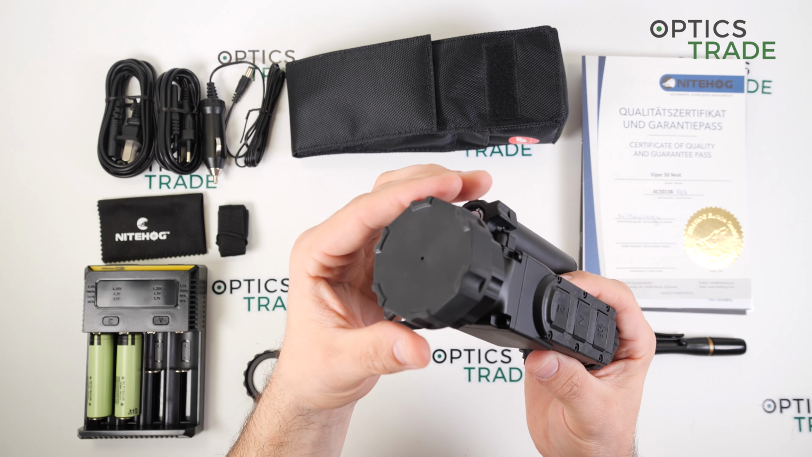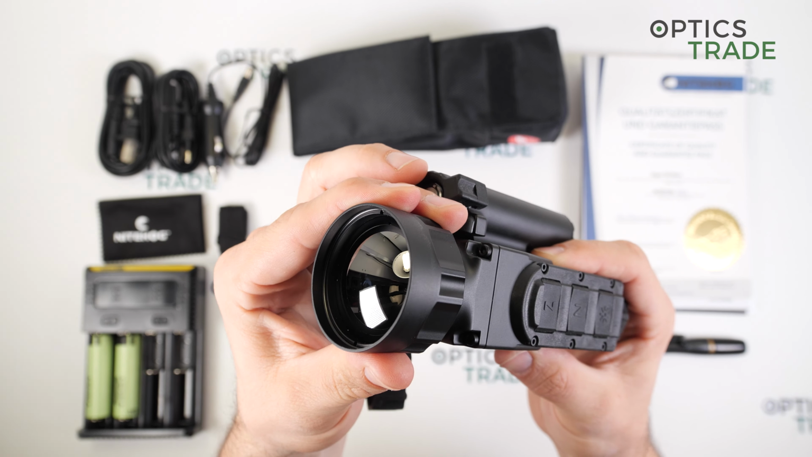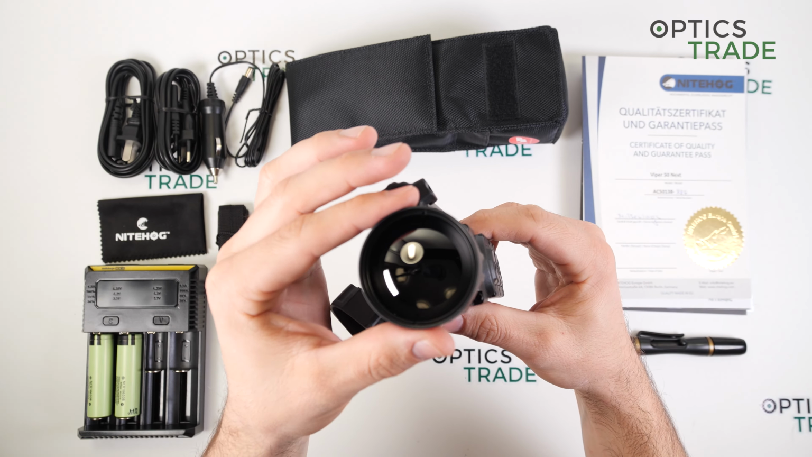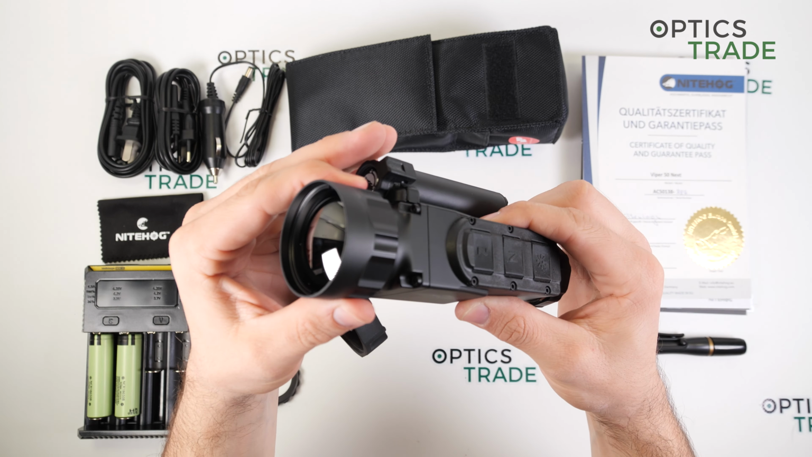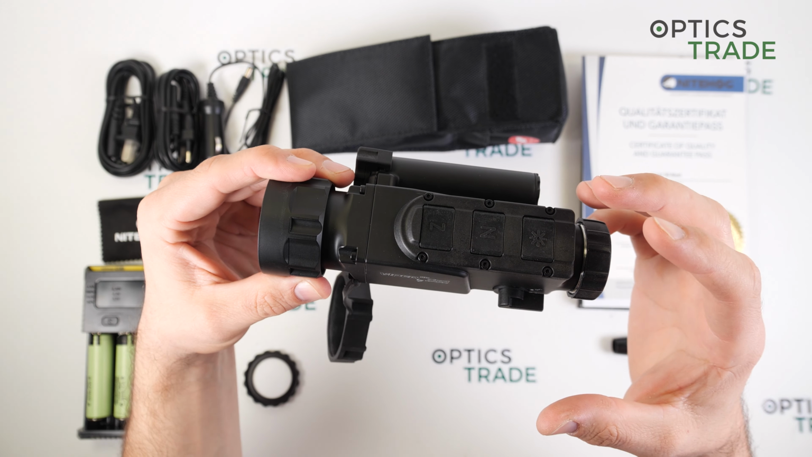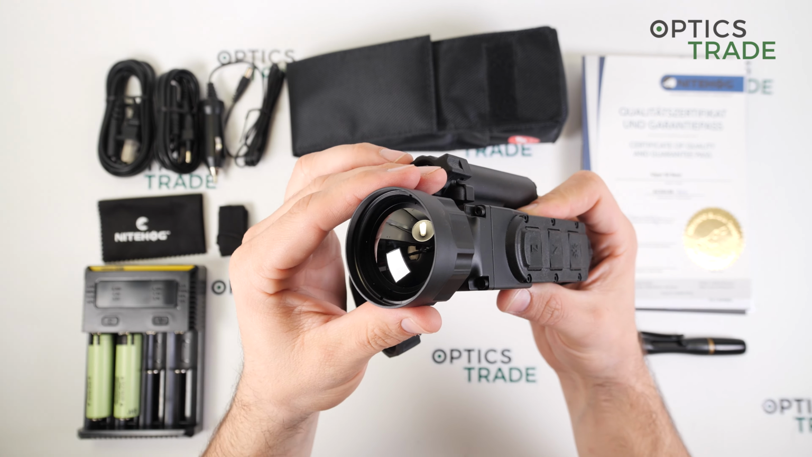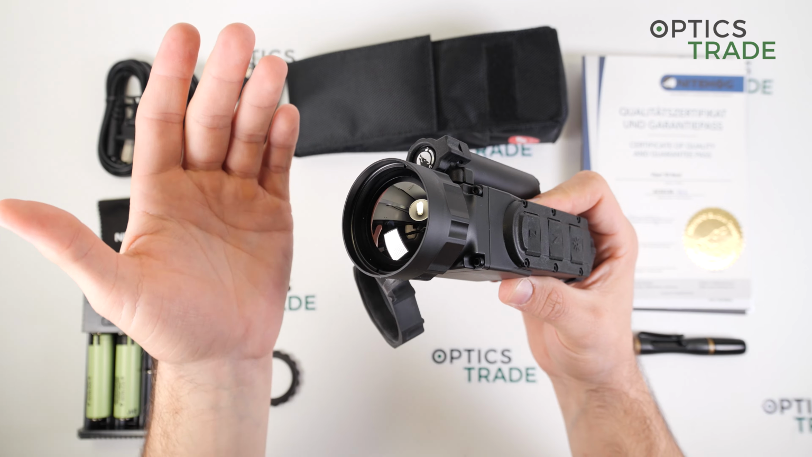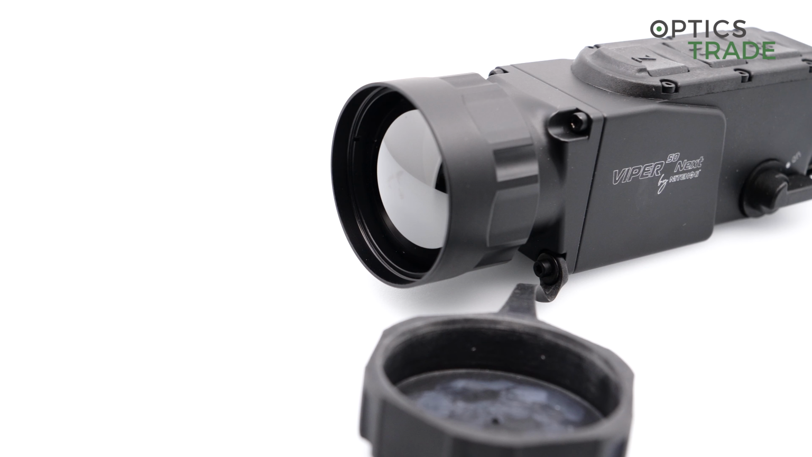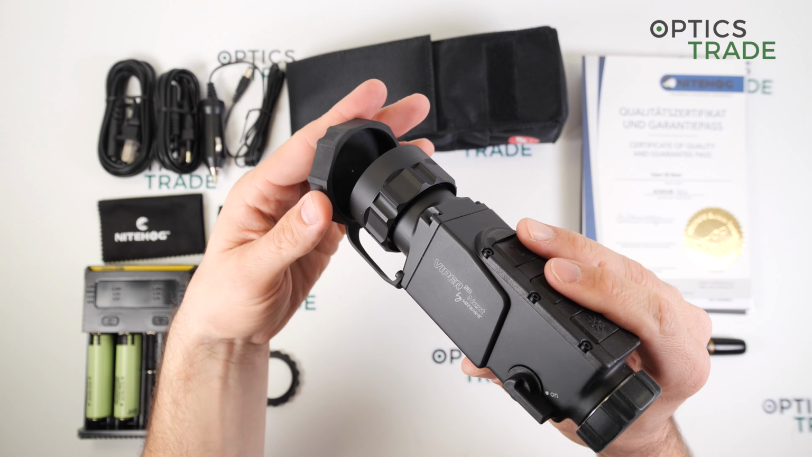The lens diameter on the objective is 50 millimeters, and for such a compact device to come with a 50 millimeter objective lens is really unique, really special in my opinion. The aperture is 1.2, and it features germanium lenses with a hard carbon coating for increased scratch resistance of the objective lens.